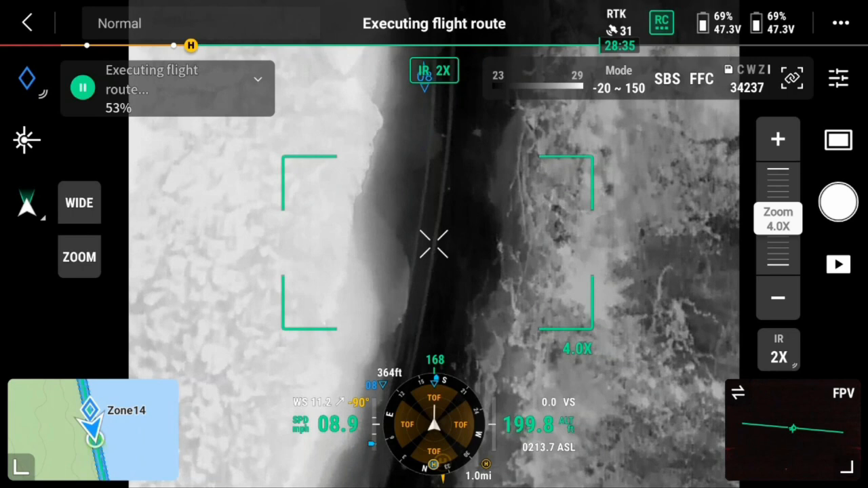So as soon as he spotted a turtle, if you look to the bottom, I guess that's your left of the screen, you will see little markers that say zone 18, zone 17, zone 16. That's because Matura Beach is broken into 18 zones. And it's really helpful for location sharing as well.